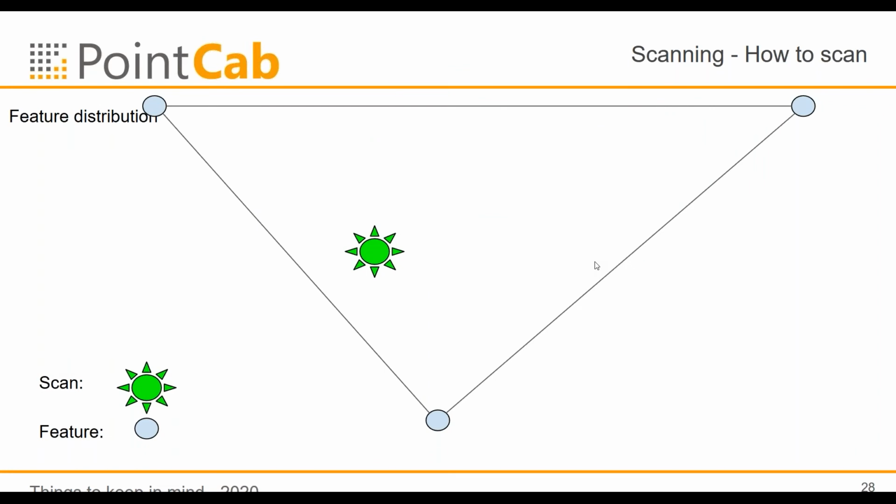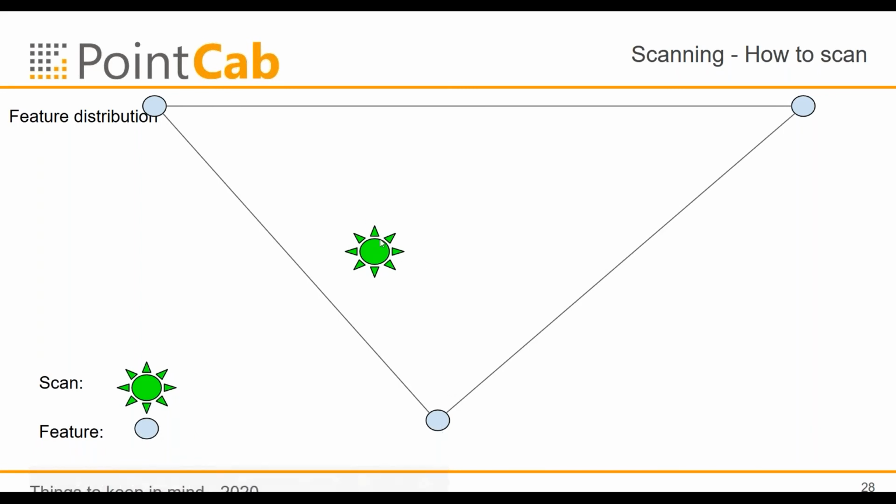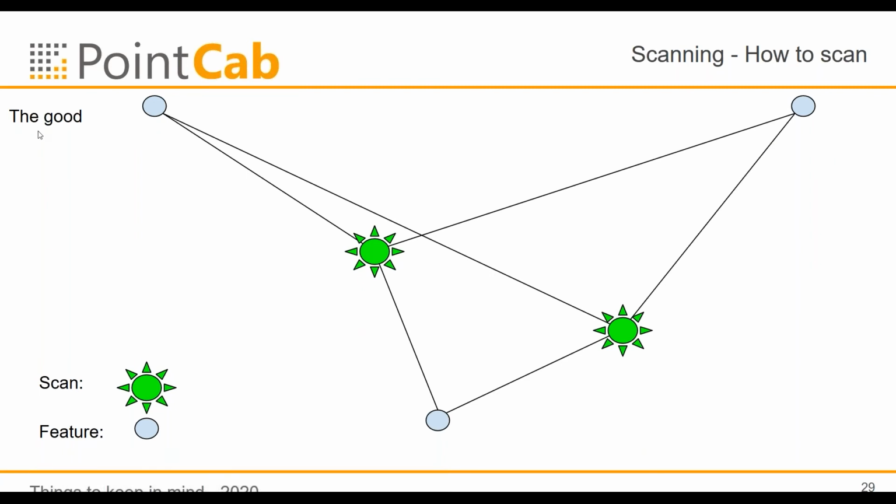Feature distribution. As you can see here, the features are the blue balls, the scans are the green suns. The bigger the triangle of your features, the better the feature distribution, because then the angles are getting around 60 degrees and the length between the spheres are the highest. If I now connect here two different scans, it will work very good because they are seeing each other very, very nice. So this is the good.